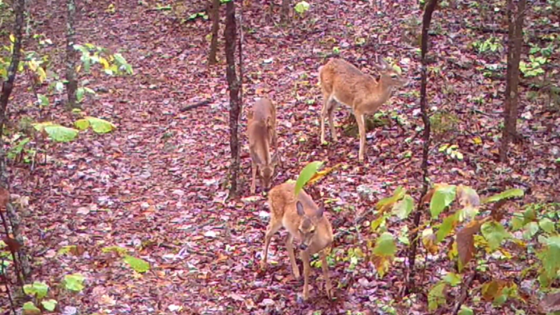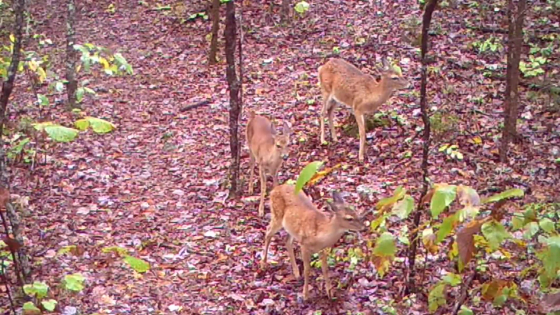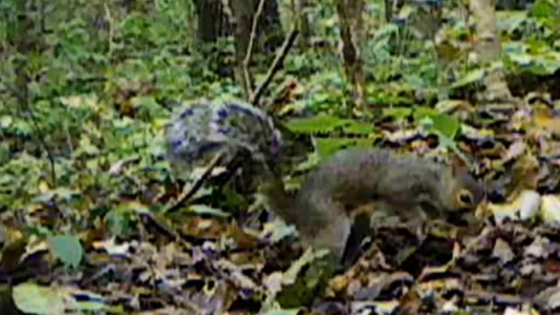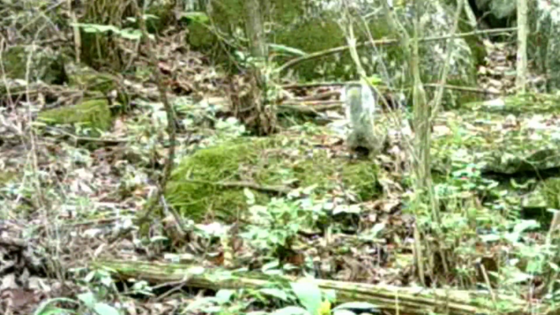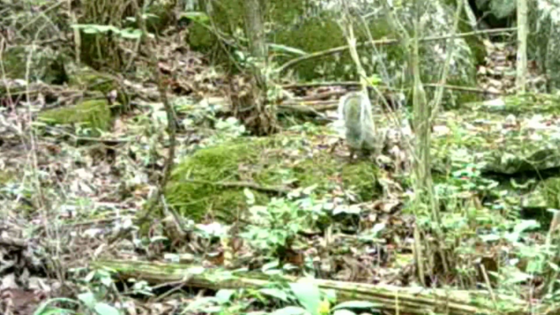Here's Mommy with a set of twins. These don't have no spots. The deer are growing fast. Can't believe it. But anyway, it's time for the squirrels. They just having a wild time. Burying nuts everywhere they can.